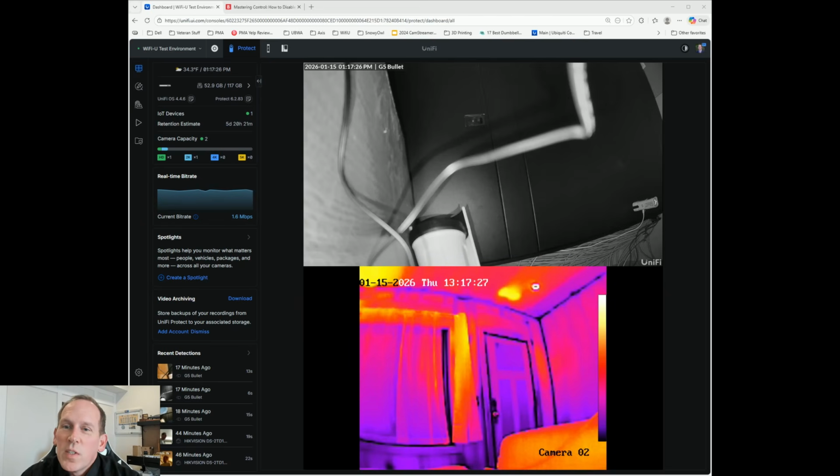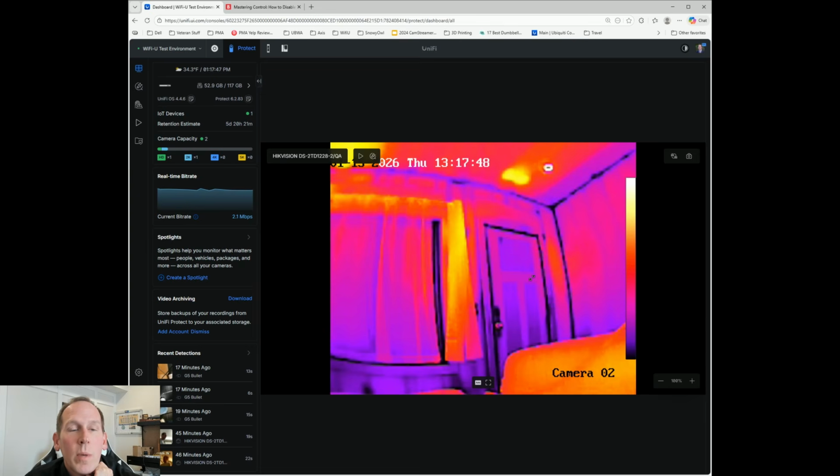All right, so you can see on the screen here, I've got two cameras on our test system. The first one is just a G5 bullet, and the second one is the Hikvision bispectral camera that we purchased. And lo and behold, you can see the thermal camera. You know it's a thermal camera because it says camera 2 on it. And if I was to open it up here, you can see, yep, this is the office door, and you can see all the thermal profile on it.